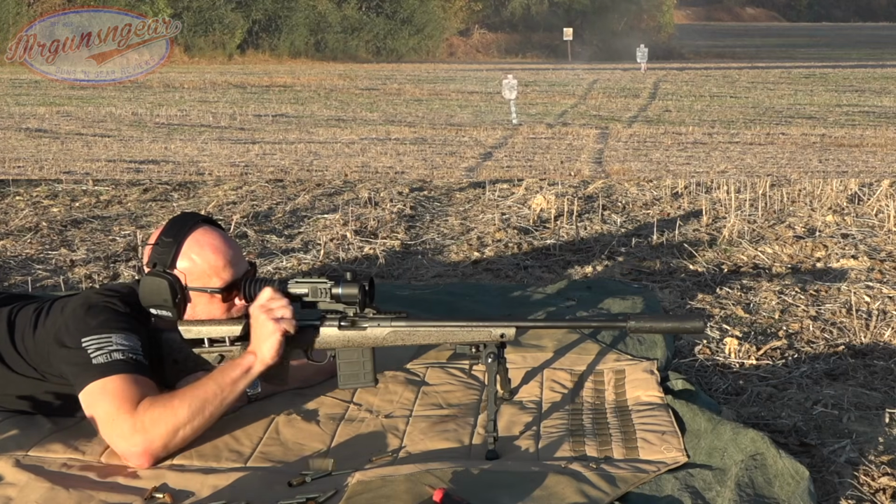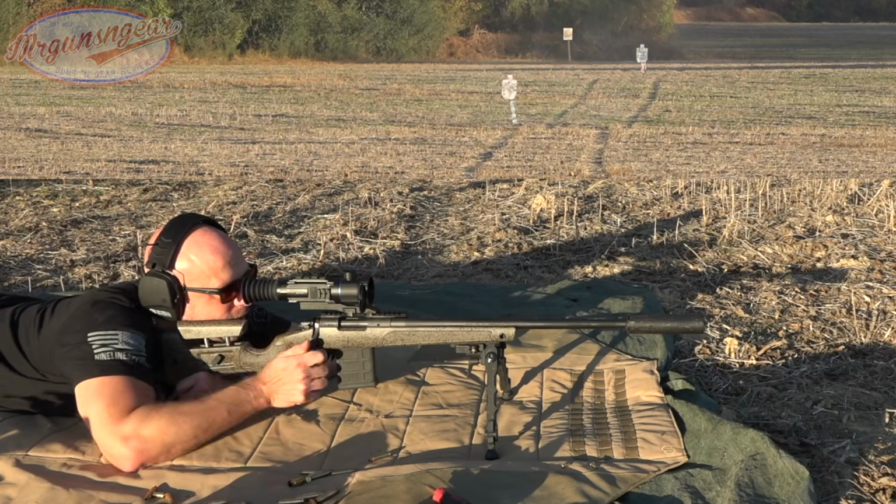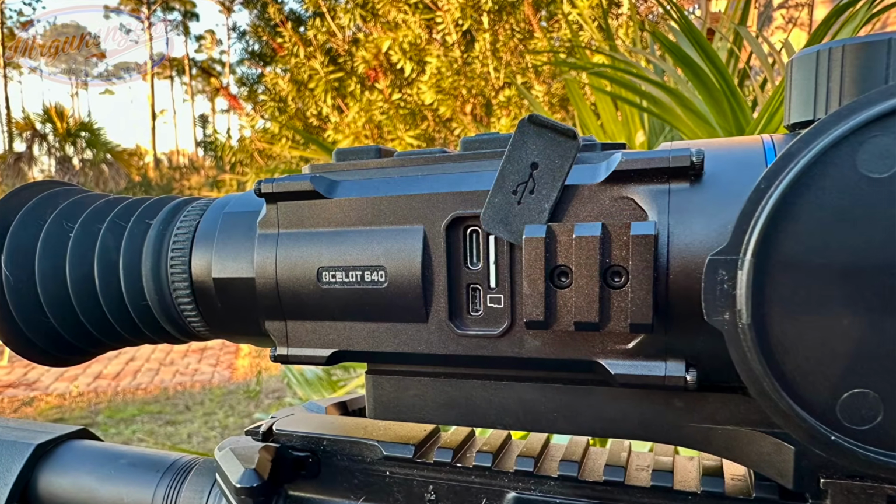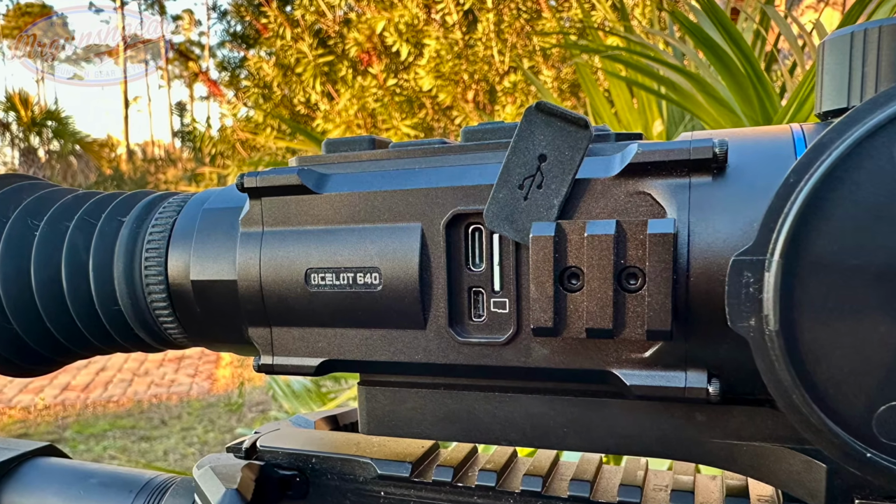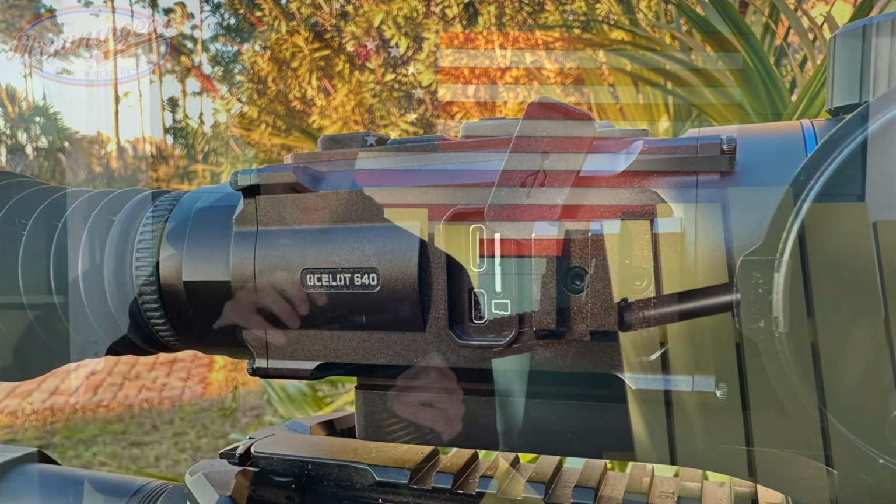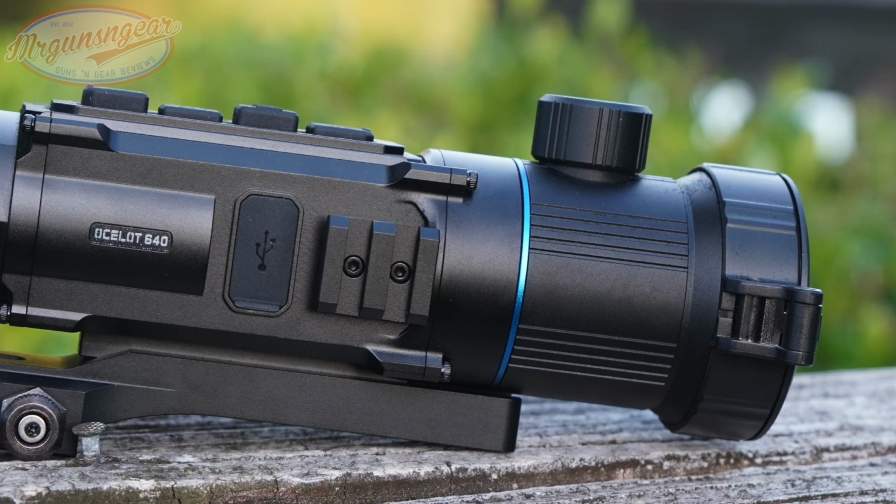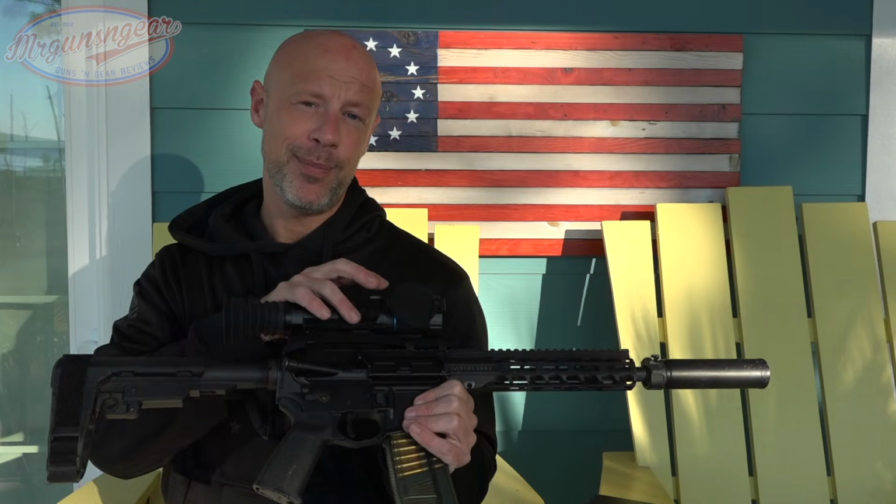And then continuing up front here, basically we have a lot of things going on when you lift this little flap up. We have both the USB-C charging port as well as the HDMI port. And then of course we also have the micro SD card. It takes up to a 128 gig micro SD card. We're using 64 throughout this video. And then up front here, you also have this little section of 1913 rail. Obviously, the possibilities of what you can mount on there really are endless, but I think the most likely thing that folks are going to mount on there is going to be an external battery pack.